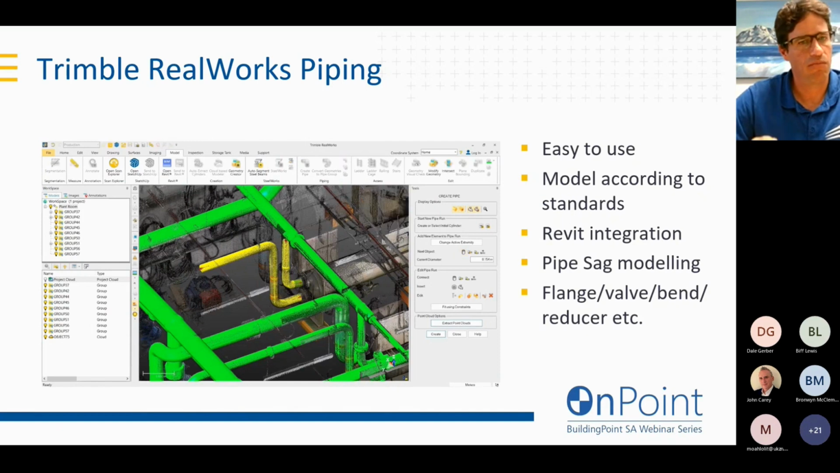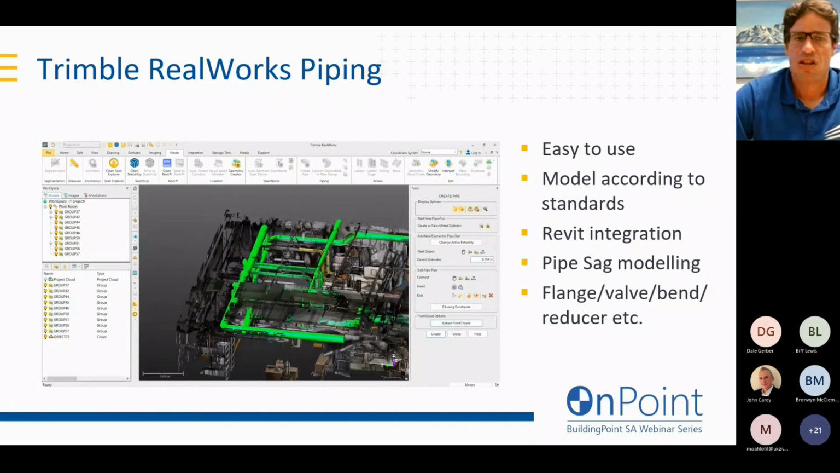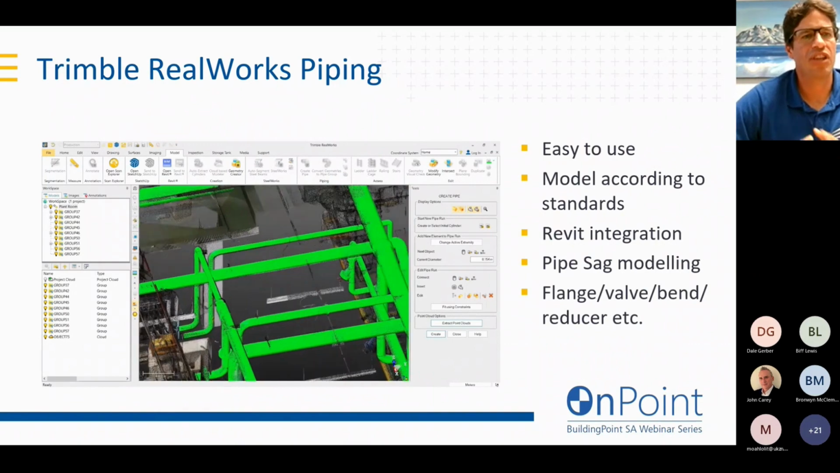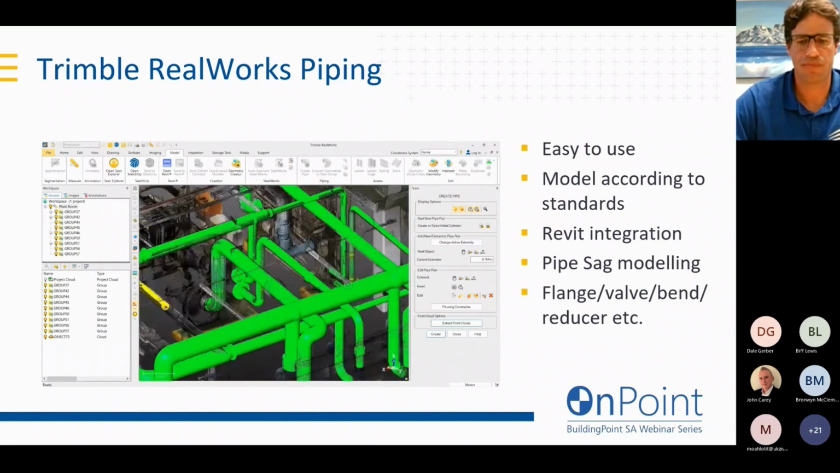You can extract your model again according to standards. It's got direct Revit integration. You can even model in the sag of pipes into your extraction. You can extract your flanges and your valves and your bends and your reducers and everything that makes up your pipe runs and your pipe networks.